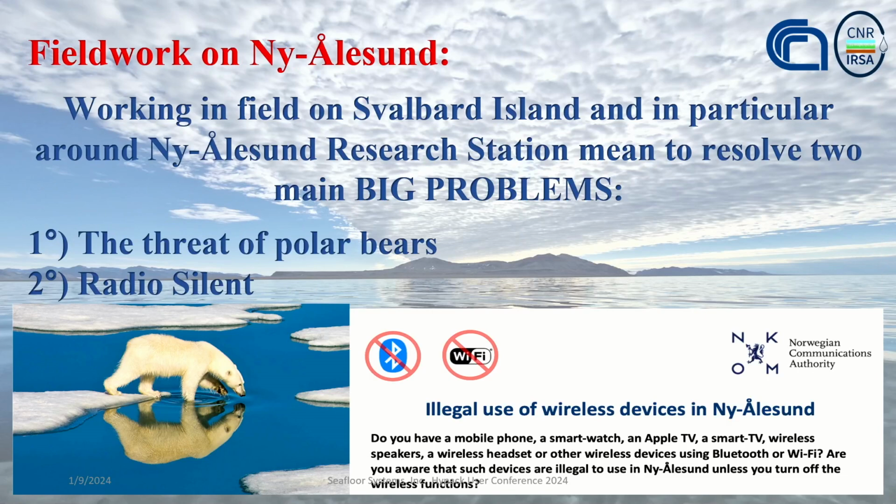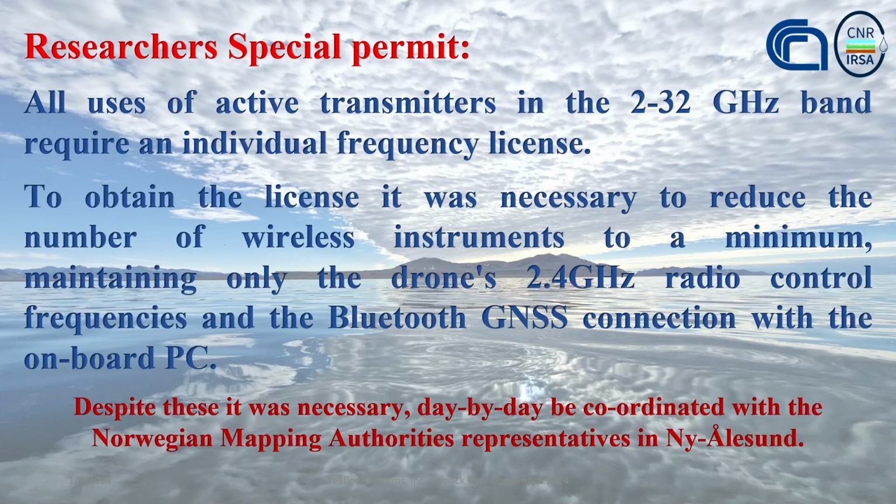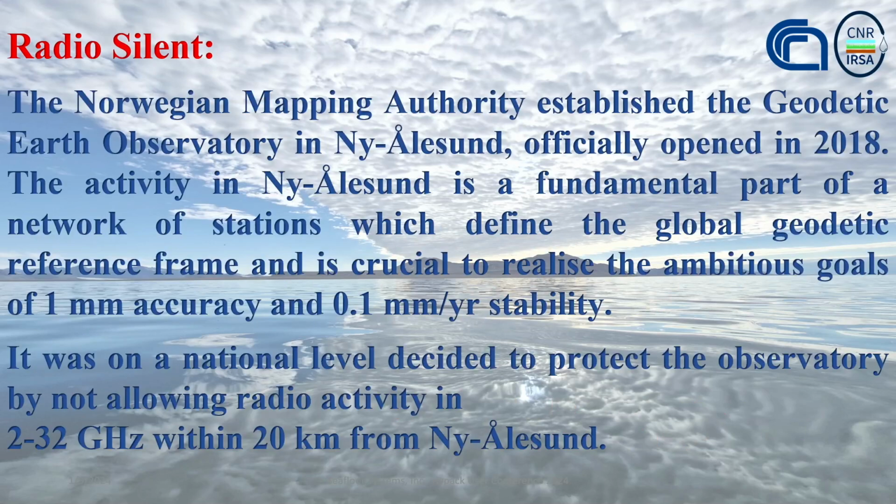Also, on top of the environmental challenges, there were administrative challenges because the scientists had to overcome a radio silent zone where they were working. So apparently, permission to use the USV's remote controller and the GNSS Bluetooth had to be requested daily and granted by the government. And again, they had a geodetic Earth observatory set up there, a network of stations to define the global geodetic reference frame. Anything between 2 and 32 gigahertz was banned.